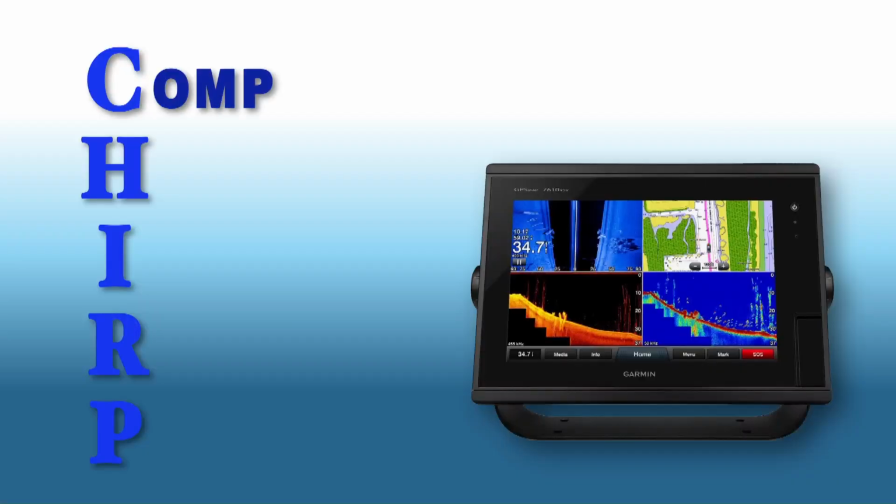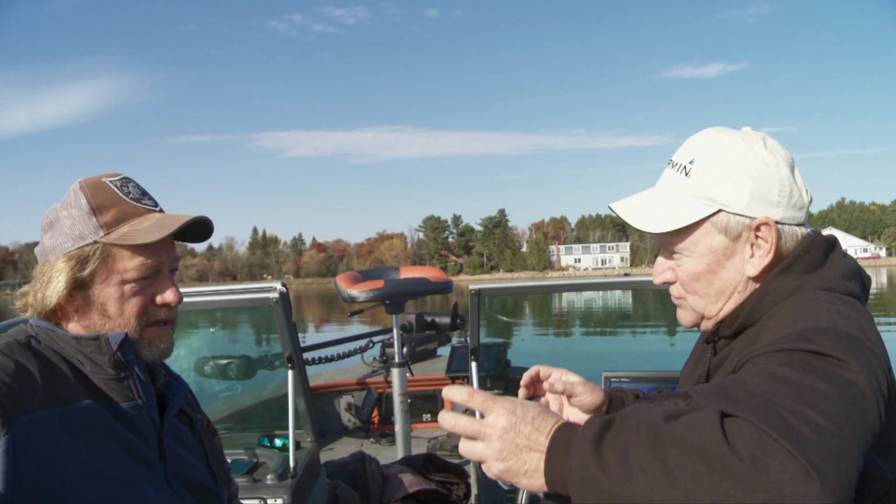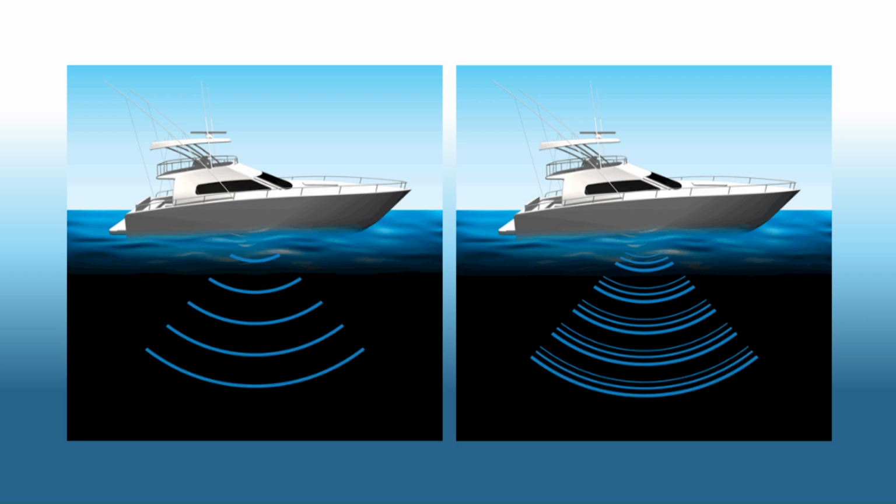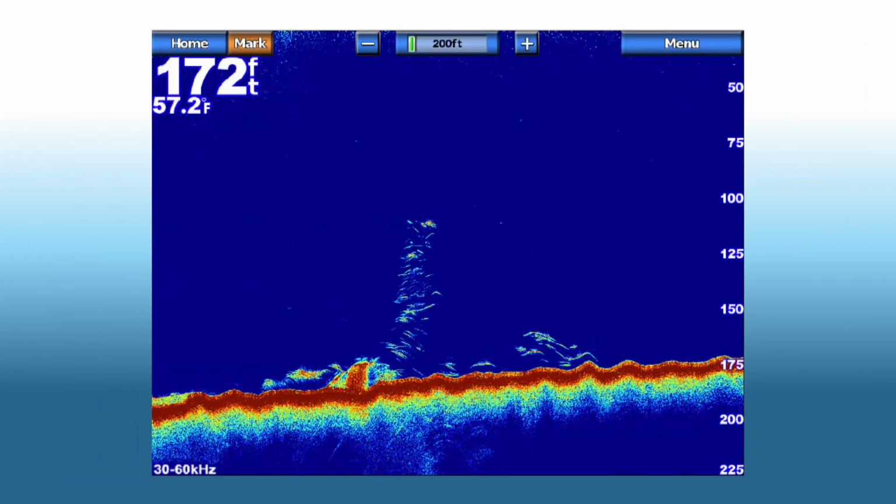Chirp stands for compressed high intensity radiated pulse, which for an engineer means a lot, but for the consumer, the average fisherman, what chirp does, instead of traditional sonar that we've been used to all these years that pinged one single frequency, like 50 kilohertz, chirp goes through a whole range of frequencies, say from 80 to 155. And what that does is it gives you a lot less interference, better target separation, so you can separate those individual fish from each other and from the bottom. It's a great new feature now that it's affordable.